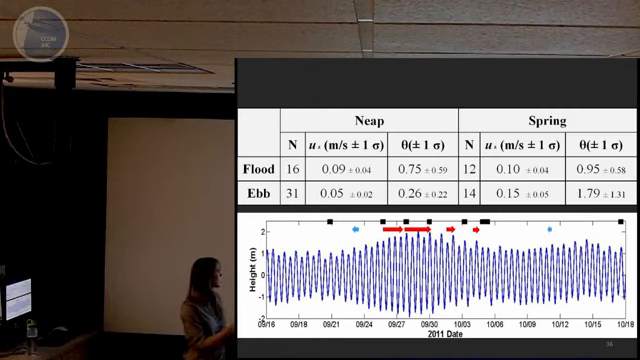So you can see here, this is the Shields parameter here and here. And during each tidal stage, our Shields parameter is always much greater than the critical. Even with these high sigma values, we would still expect sediment transport to be initiated, except maybe on a neap flood, when we're not seeing a lot of sediment transport anyway.